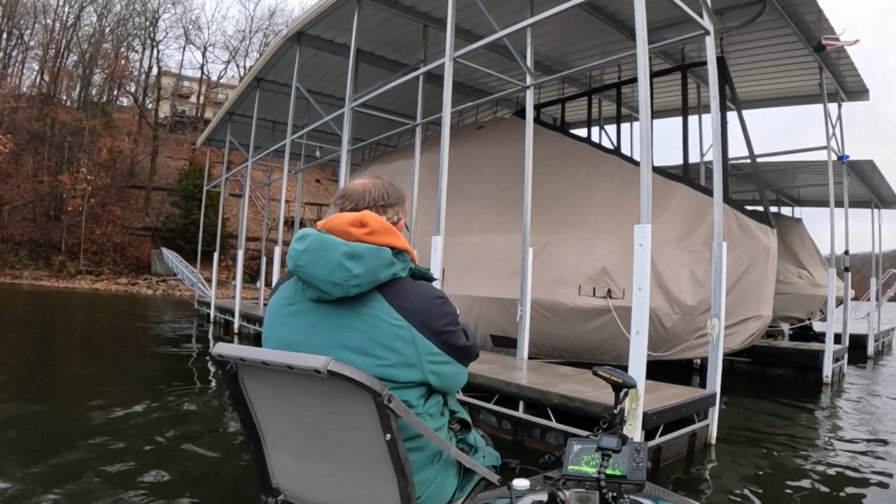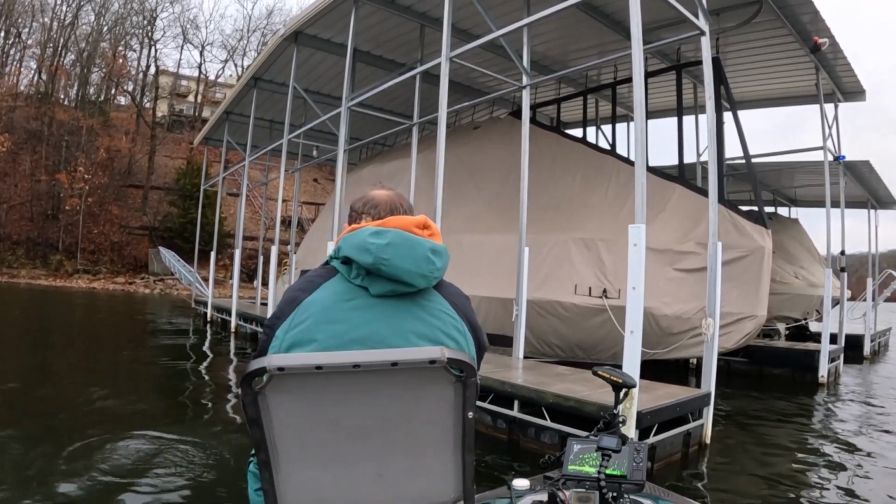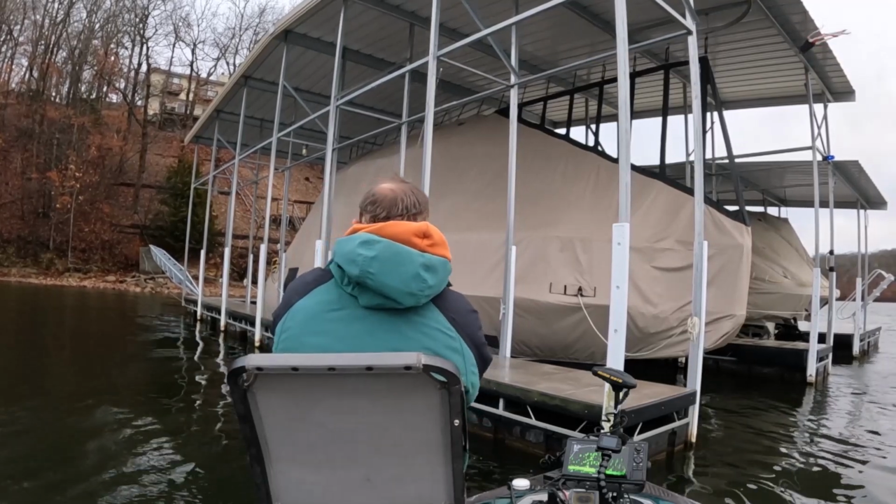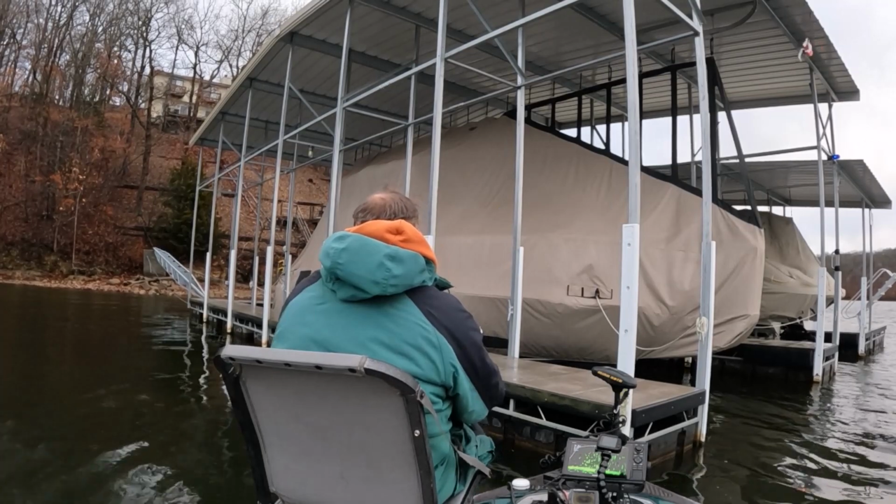We don't have to measure this one either. Oh, son of a butt! All right, that's all right. We don't have to decide whether to keep him or let him go. Let's try another. Let's try again. One more cast, jerk plug.